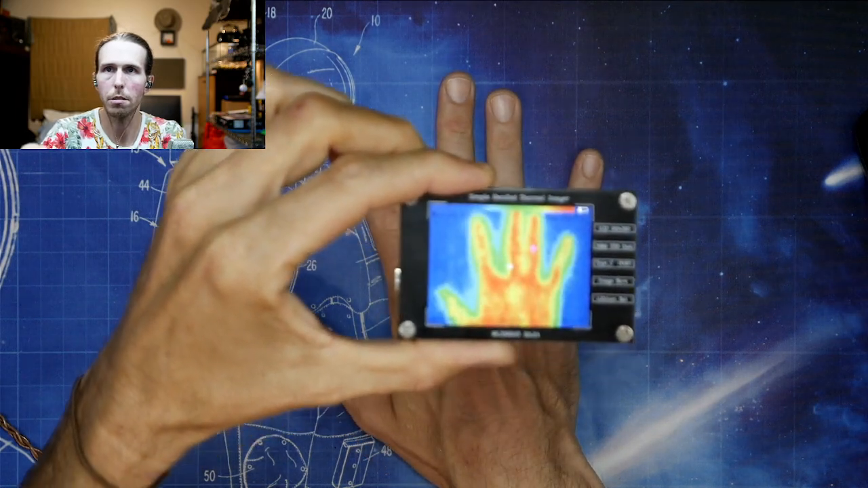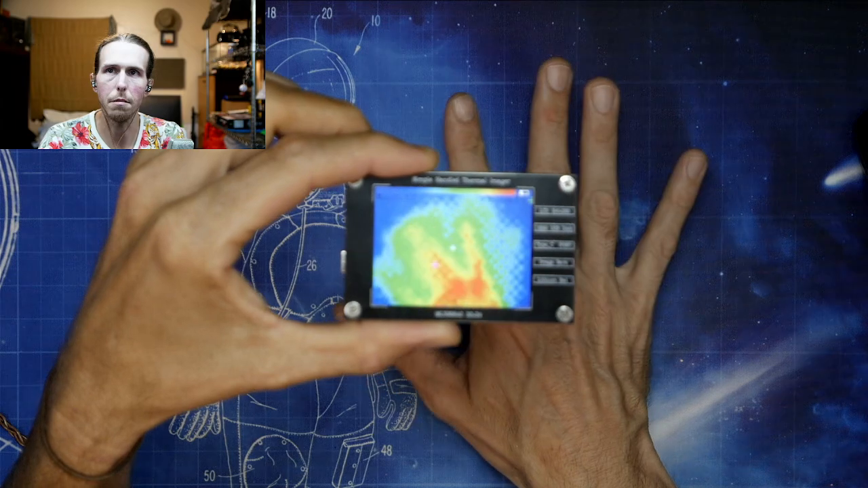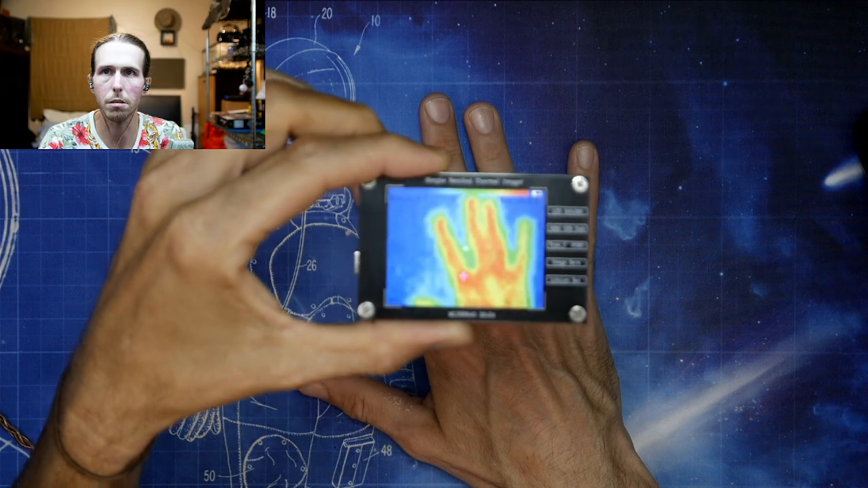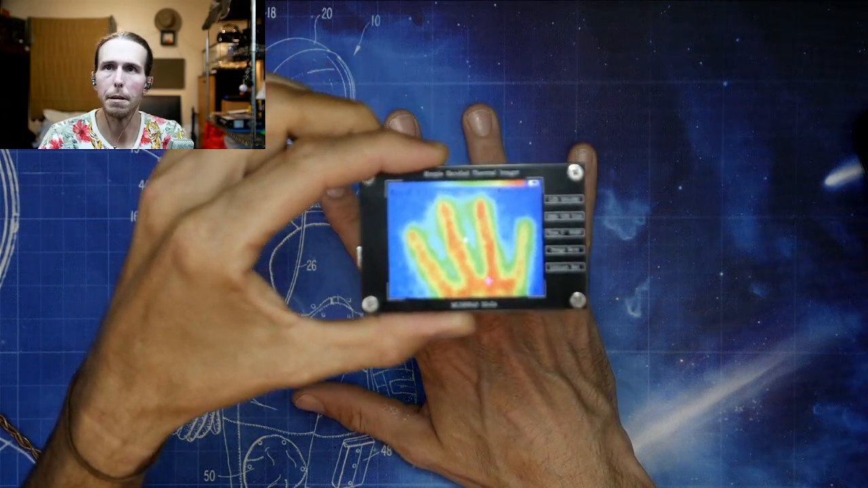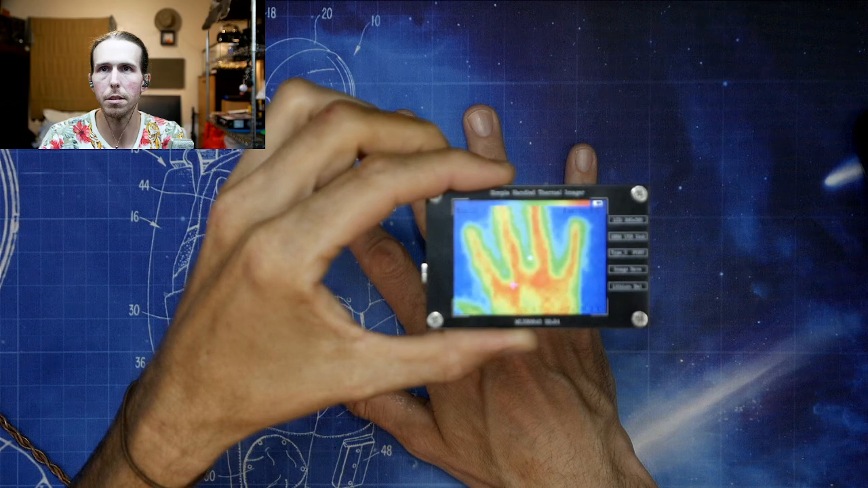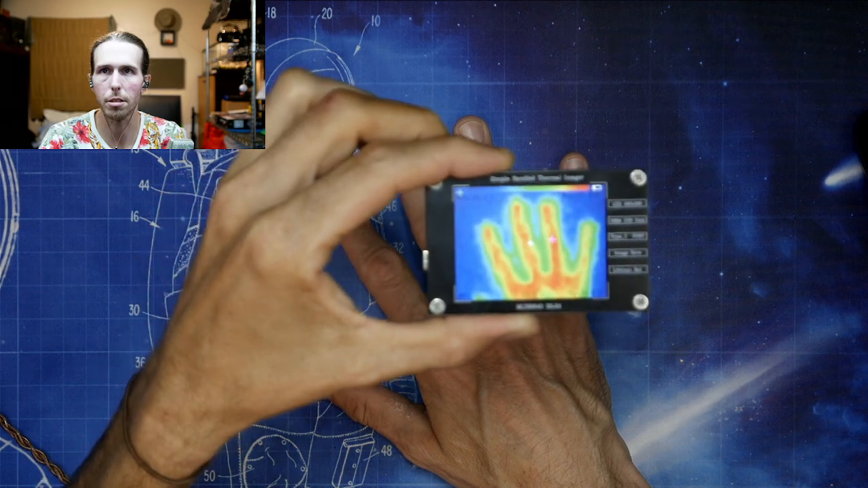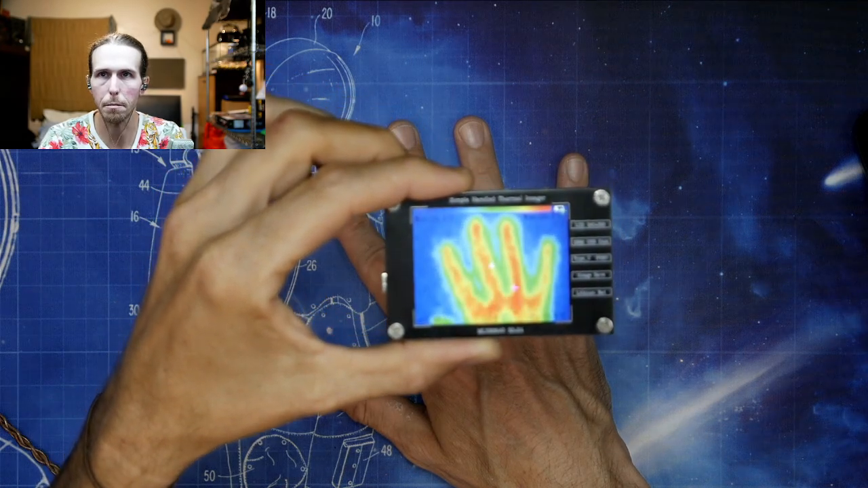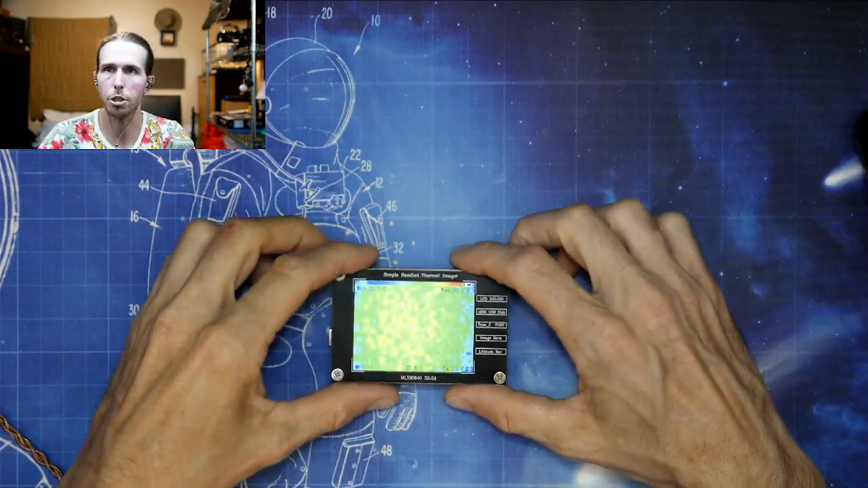So now you can start making out my hand. The problem with this one is the refresh rate is super slow, so you have to hold it very still if you're trying to detect an object. And it's interpolated, so when you move it, you can see every other block gets filled in. It doesn't refresh all of the blocks at the same time. They're interpolating the resolution of the sensor, so it's reading out in chunks.